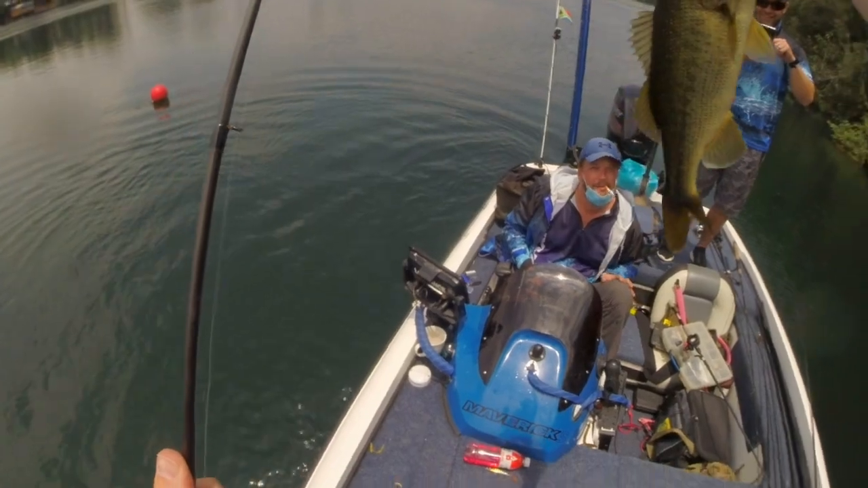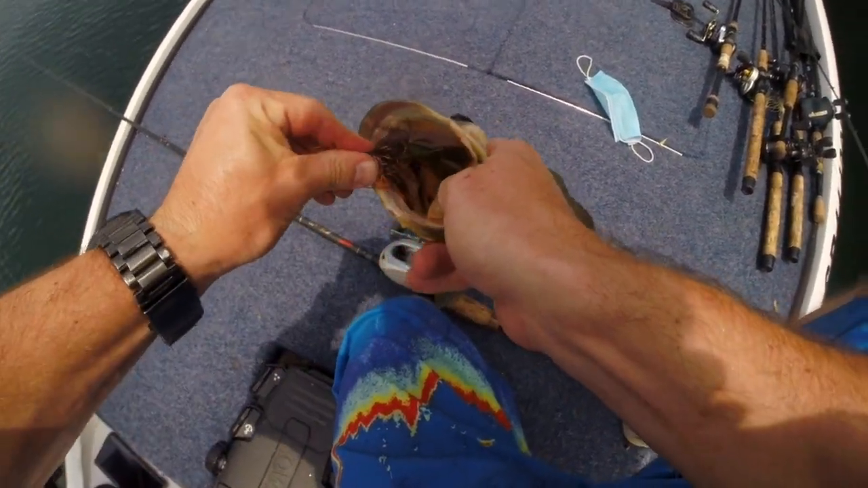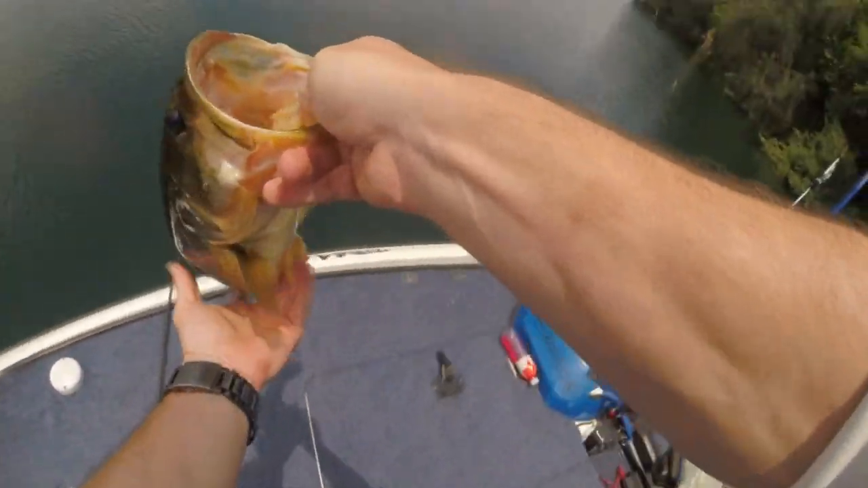There's a fish. Yeah, let's take a closer look. Yeah, so that means it's supposed to get ahead left. That's the biggest distance to short there.